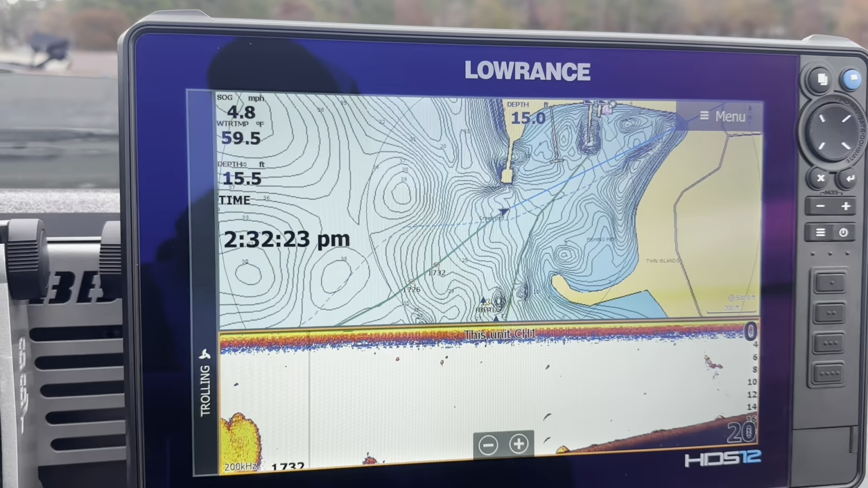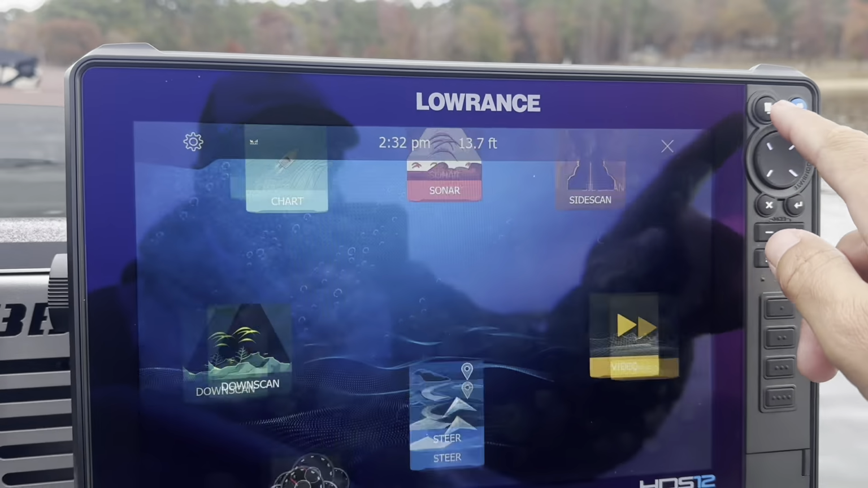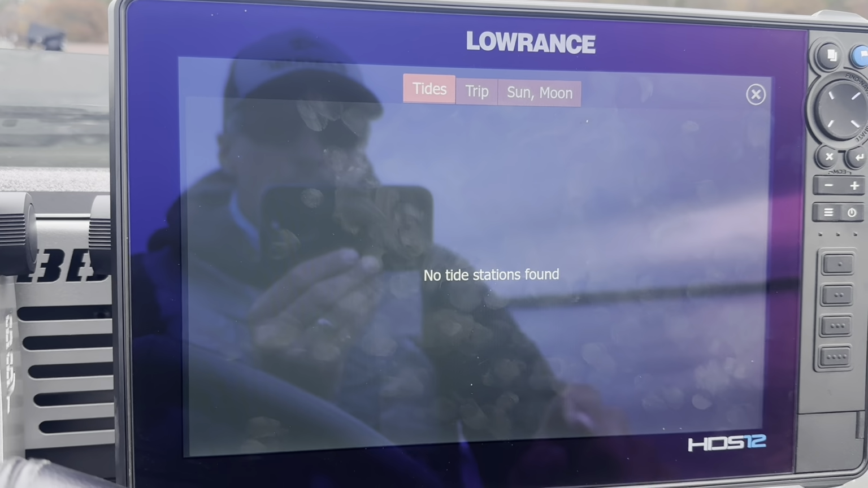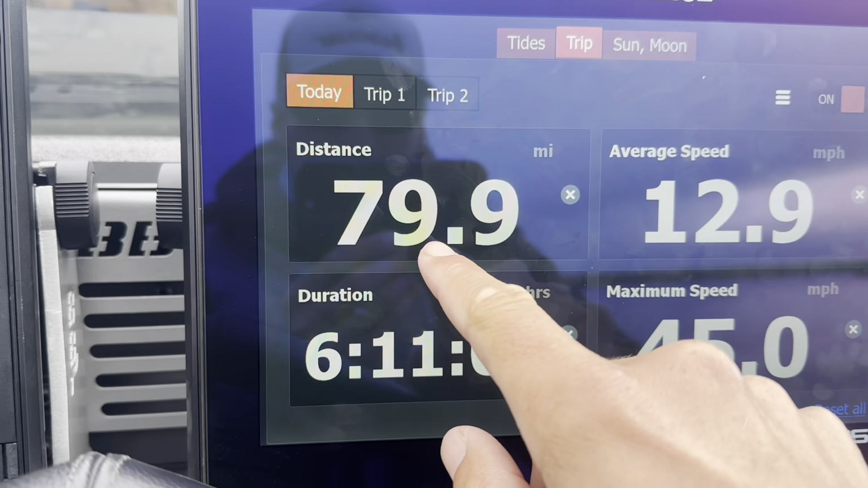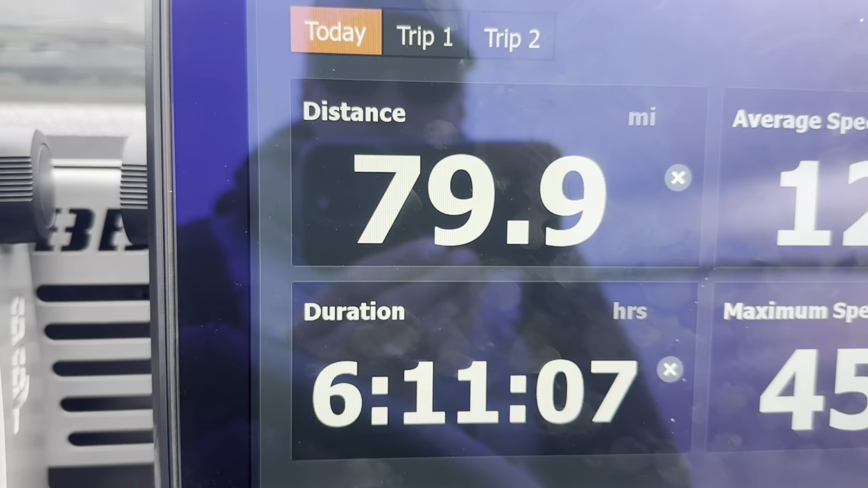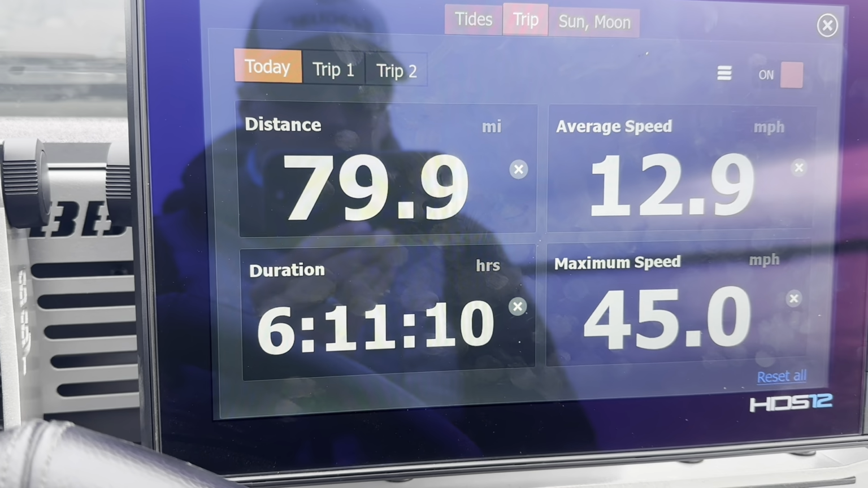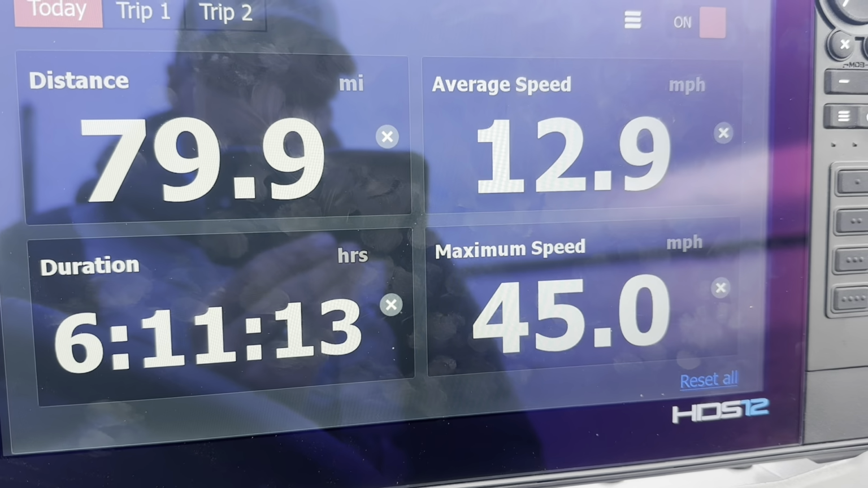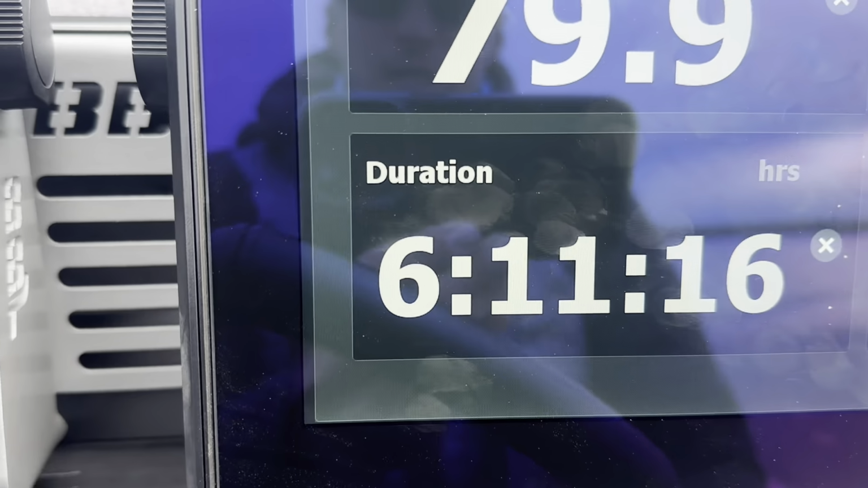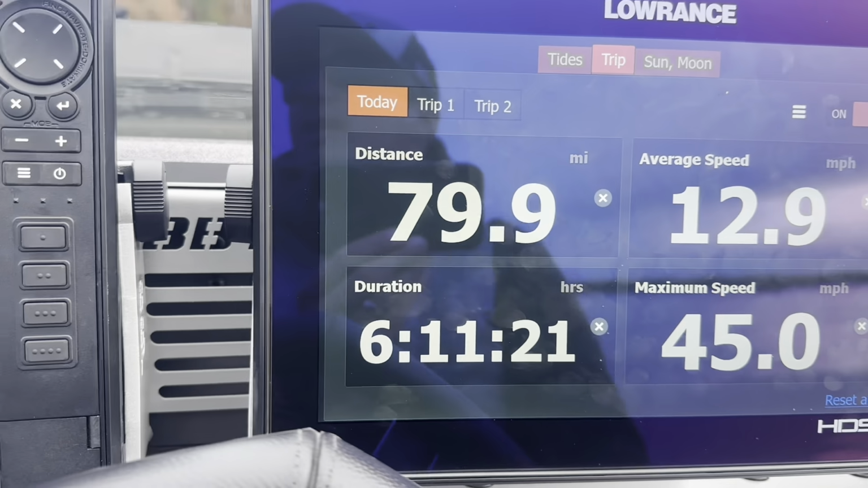This is a cool feature on the Lowrance here. Go to the pages button, info. Give it a second because it's going to try to find a tide. But you go to trip, and it can show you I did almost 80 miles today. I was covering a lot of ground. I went around pretty much the whole thing that's below the bridge. Max speed, I only hit 45 today, average 12. That was a lot of idling. You can see that's how many hours of moving time I had, so that was pretty much all day.